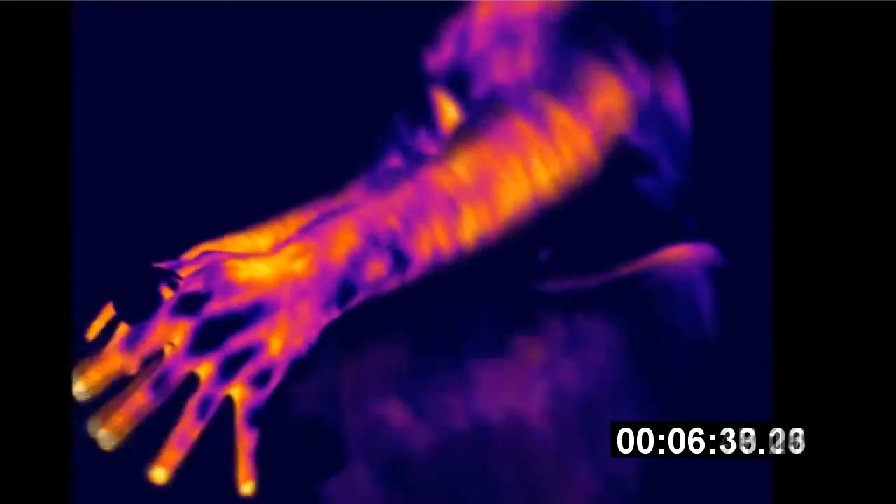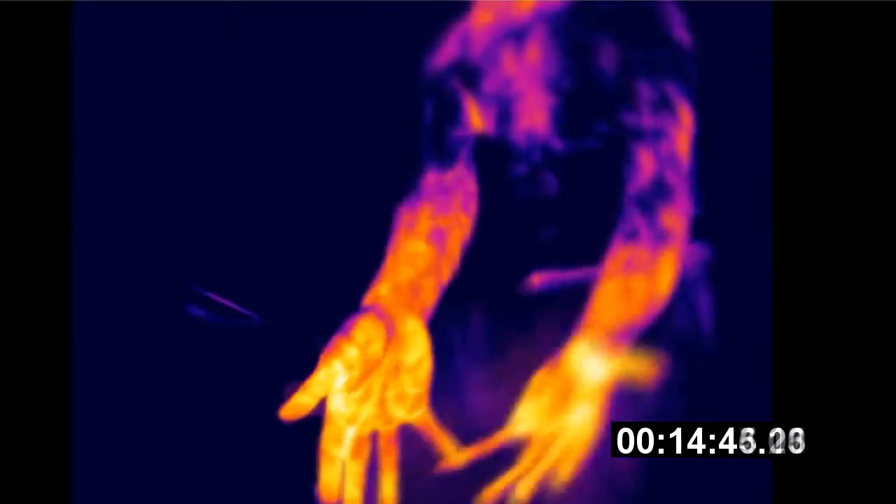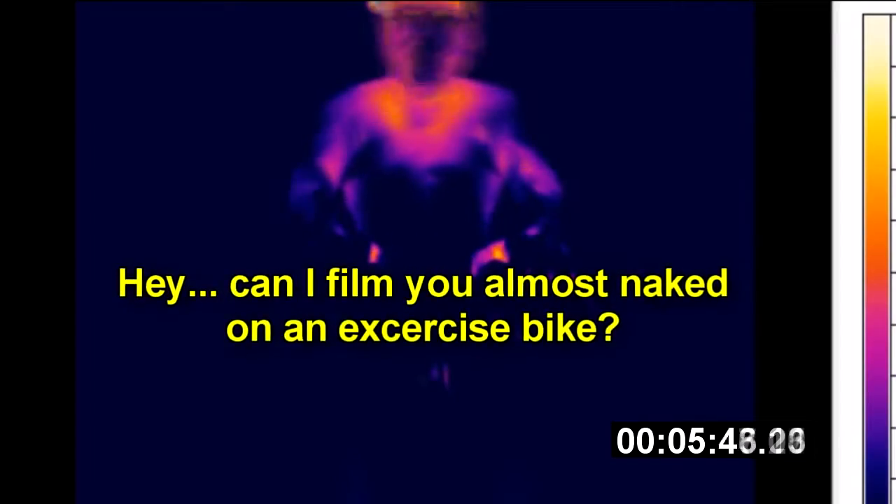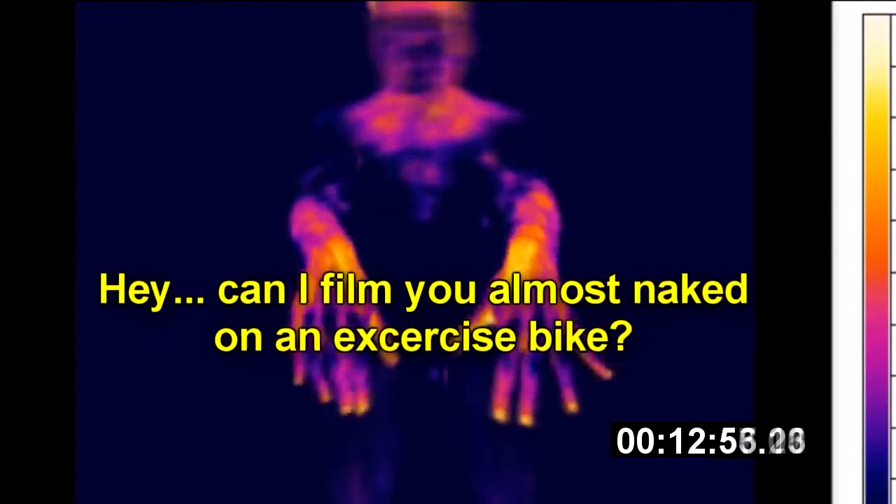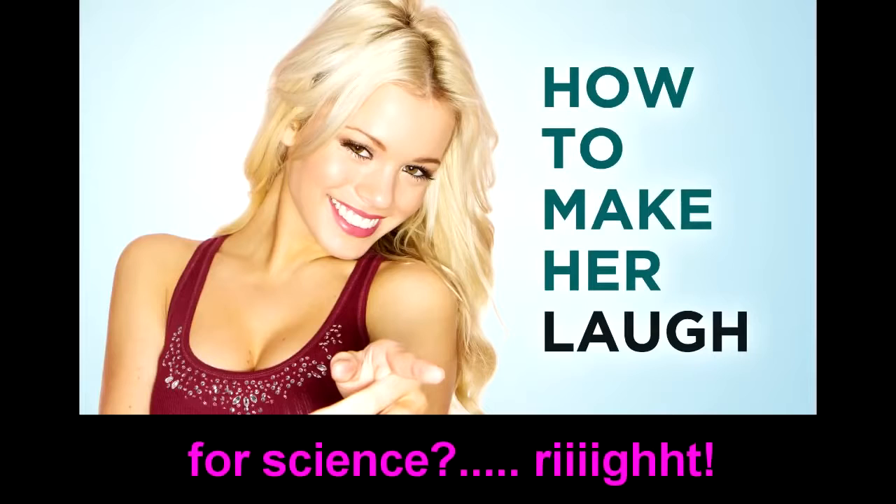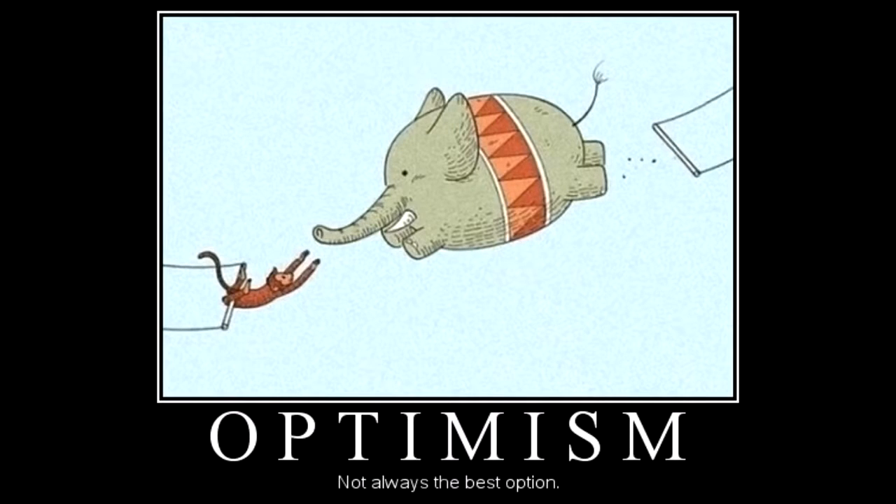Now sure, it's possible that I'm just a freak like this, but probably not. The only way to be certain would be to film other people doing this, although the principal problem there is going to be asking some guys and girls if I can film them almost naked on an exercise bike for about 20 minutes or so, for science, because that's the sort of thing that might be subject to misinterpretation. But hey, nothing fails like never trying.